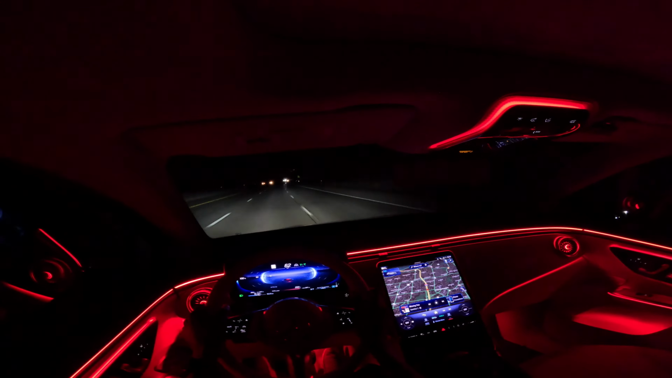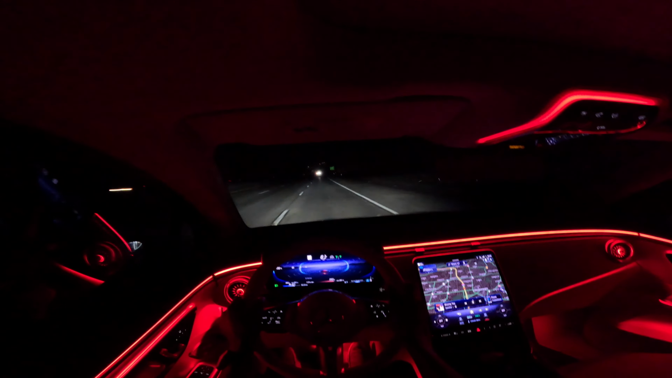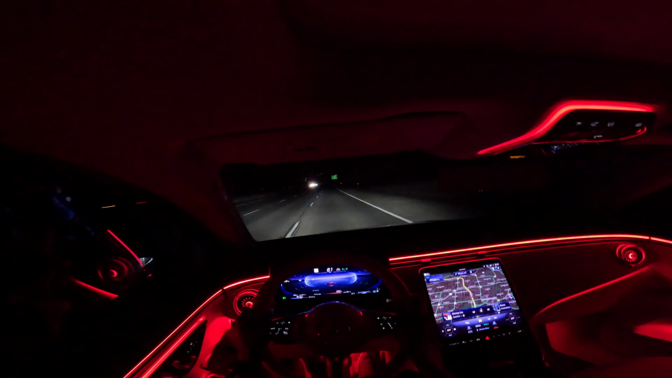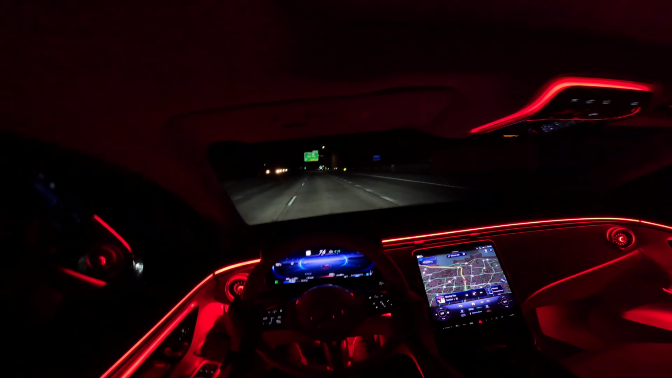And it's a surprisingly large SUV. It's about 190 plus inches in length and has a very large wheelbase, so there's more than enough room in the back and at the front. The launches are something else.